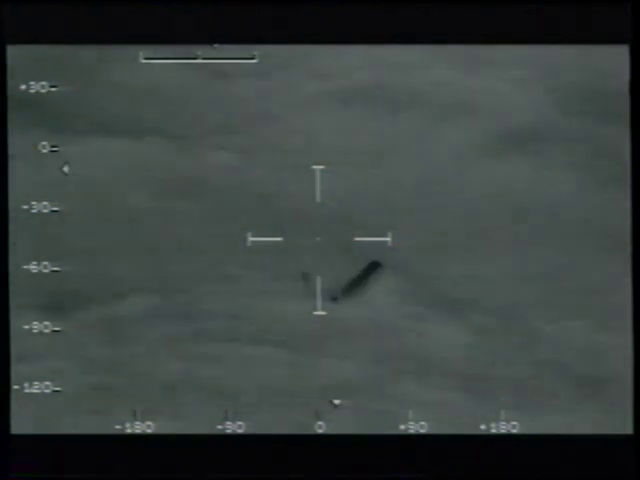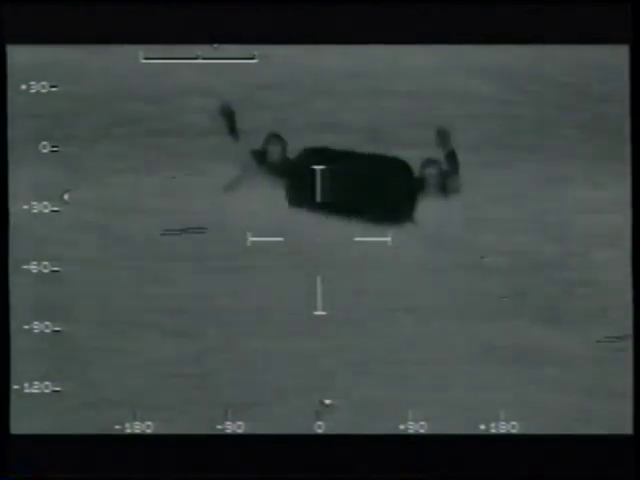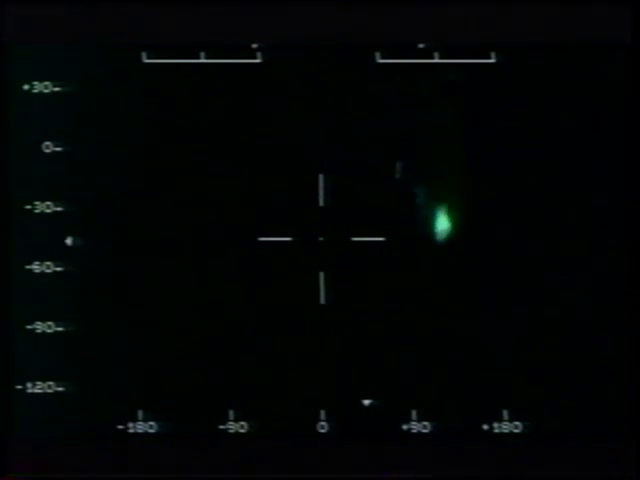This camera is going to enable us to do nighttime operations. We'll be able to see an image at night without the aid of light.